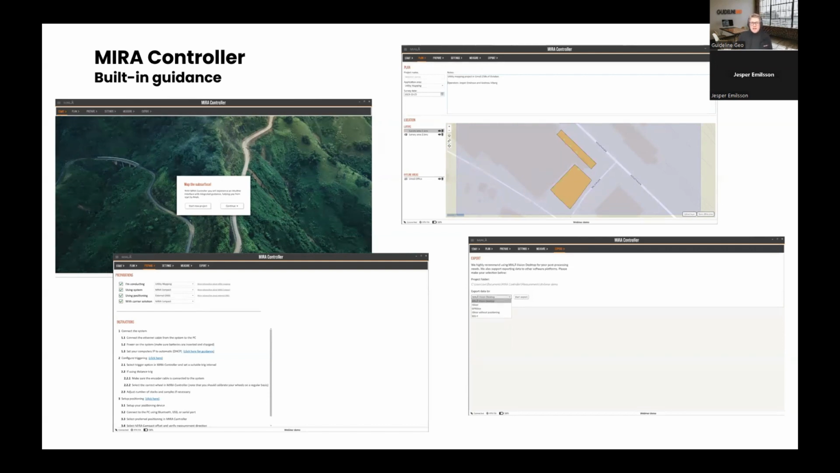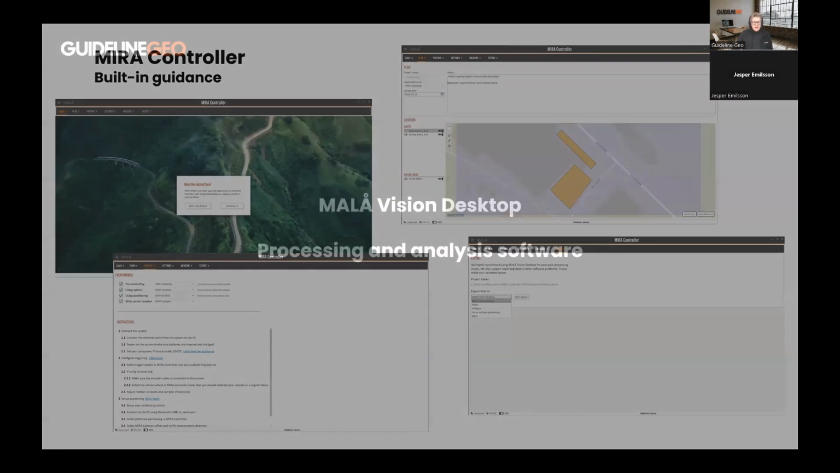Also, export-wise, we are releasing some very exciting things, and we'll have a look at that later as well. But the guidance part is following along from planning, data collection, and all the way into our post-processing software. So more about that in a short while.